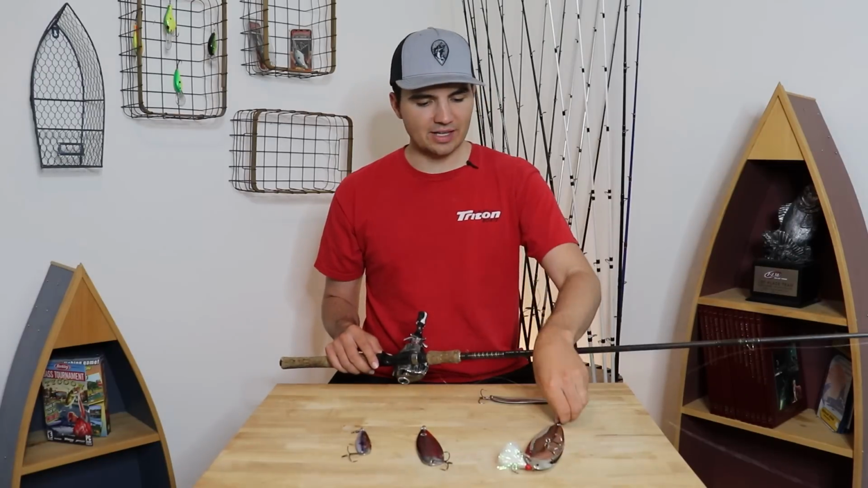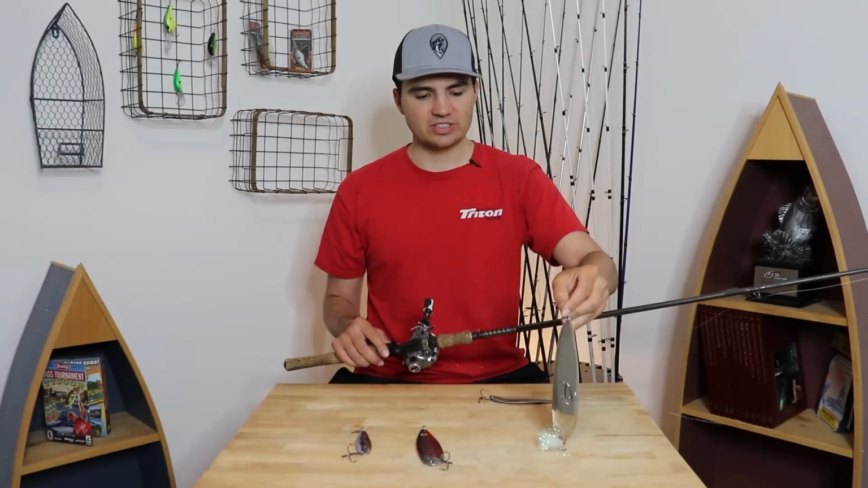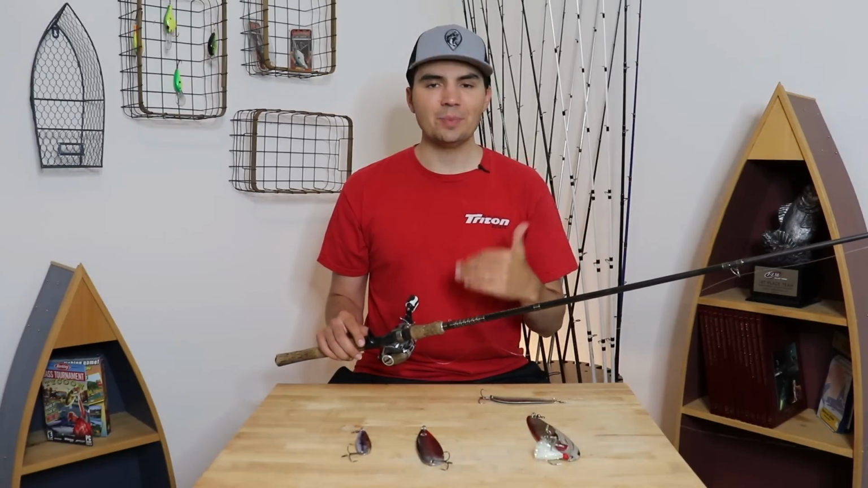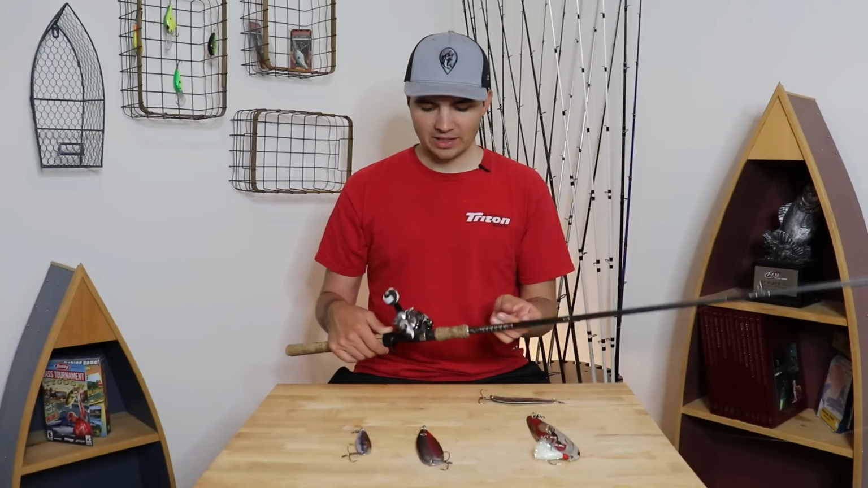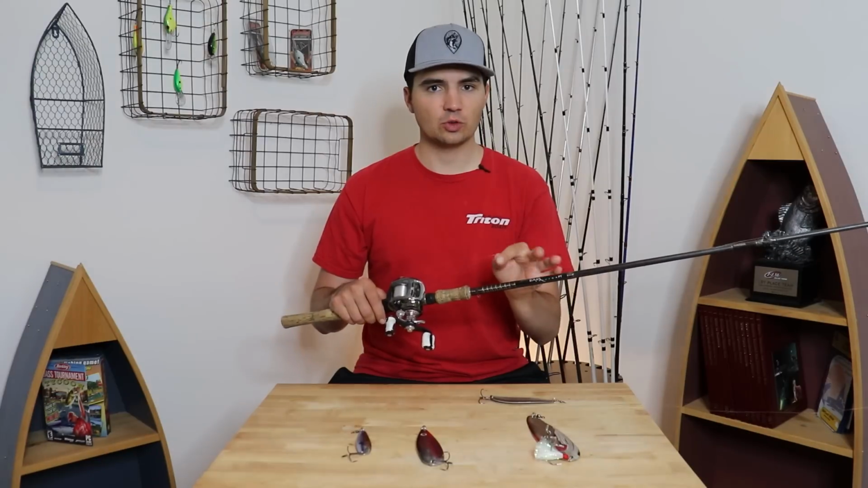And when I actually upsize to an 8 or a 10-inch spoon, I just go to a little bit longer rod. I'll go to a 7'11" heavy action rod to help me cast that bait a little bit better and also help me retrieve it a little bit easier. And I'm always throwing these flutter spoons with 17 to 20 pound fluorocarbon line.